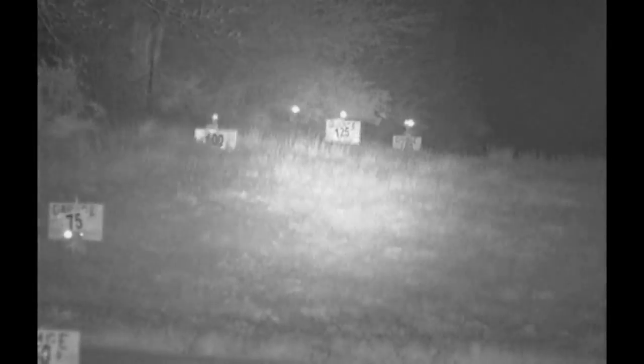Wow, Watech and Sony, you've done an awesome job on this build. There goes that bat again. I'll be out here all night just watching bats and whatnot.